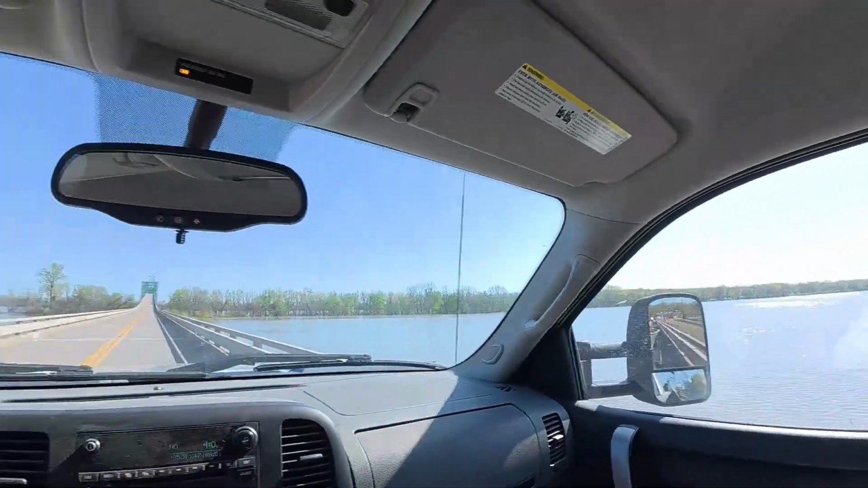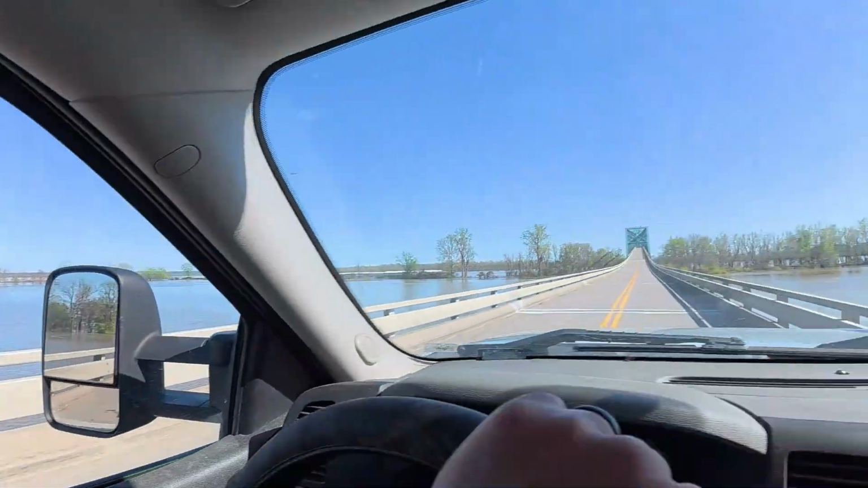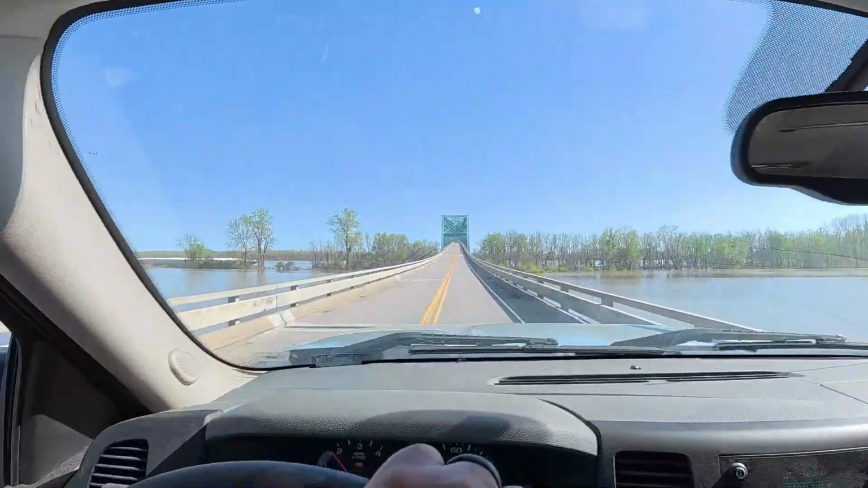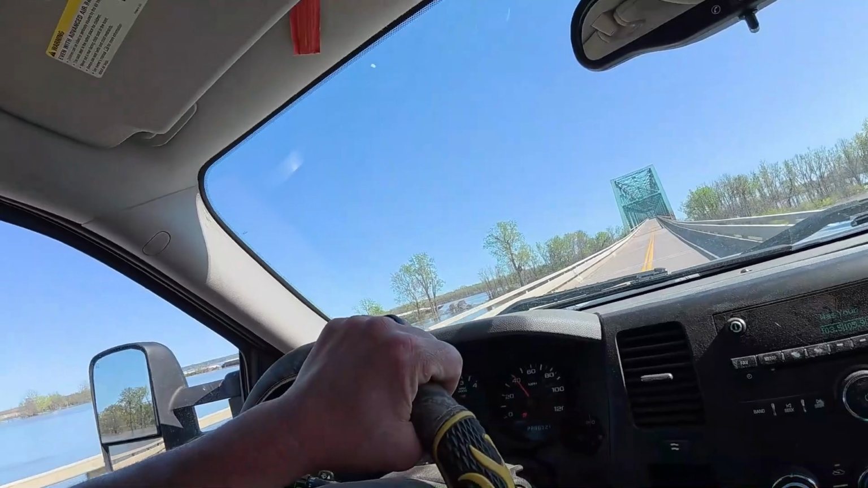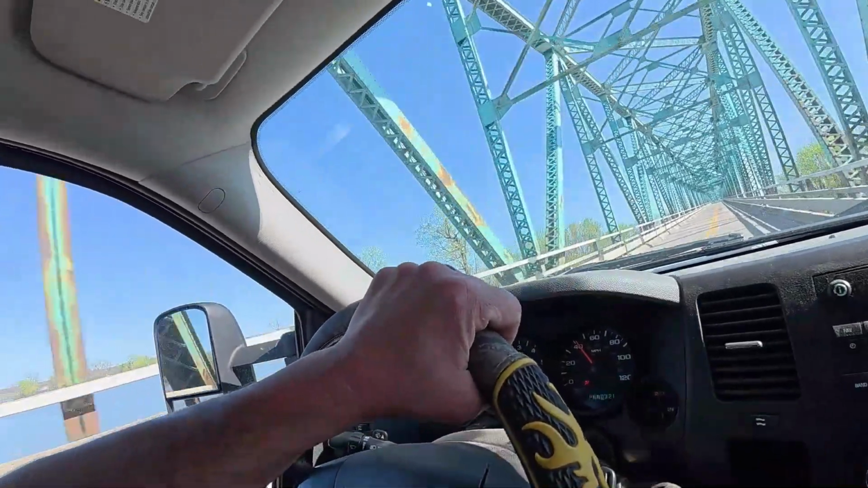See, it's just a solid lake all around me. And I'm not in it. I'm going up on the river bridge right now. Now the Mississippi's got some big brush going down it. Or it did have this morning. It's still going.